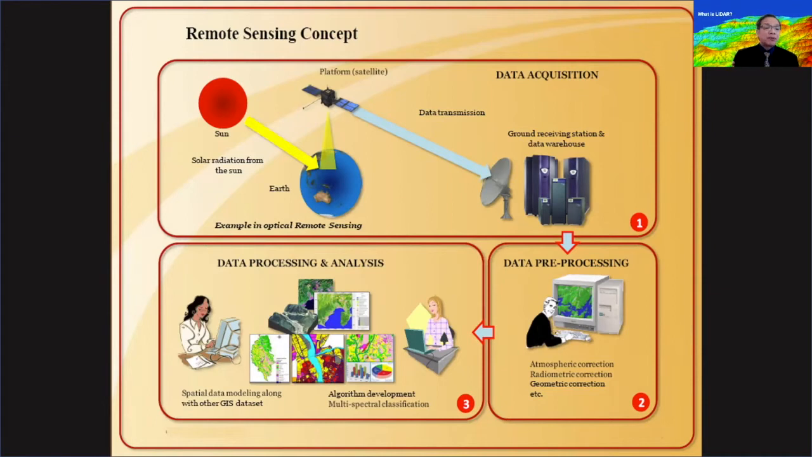Then once it's quality controlled, the image can actually be released for public consumption or public use. And the images that we will be playing with later are actually pre-processed data that's released for public consumption. So this is in a nutshell what a remote sensing system actually looks like.